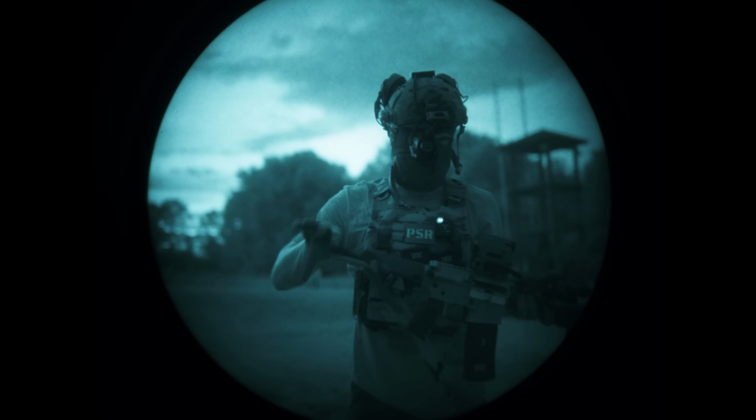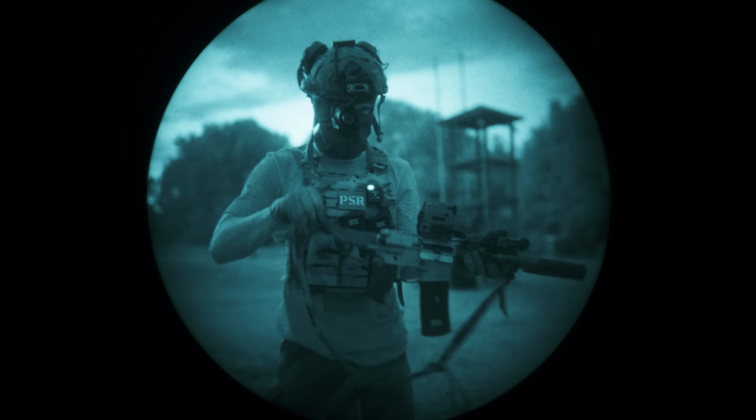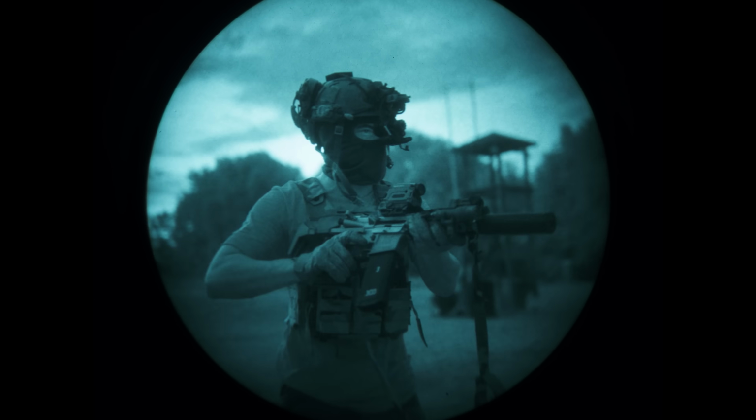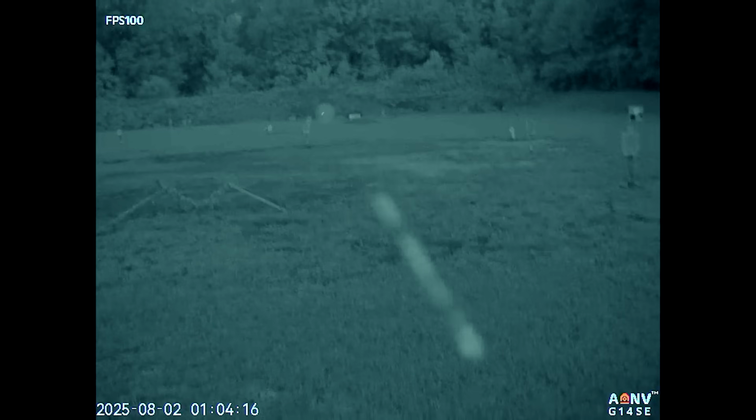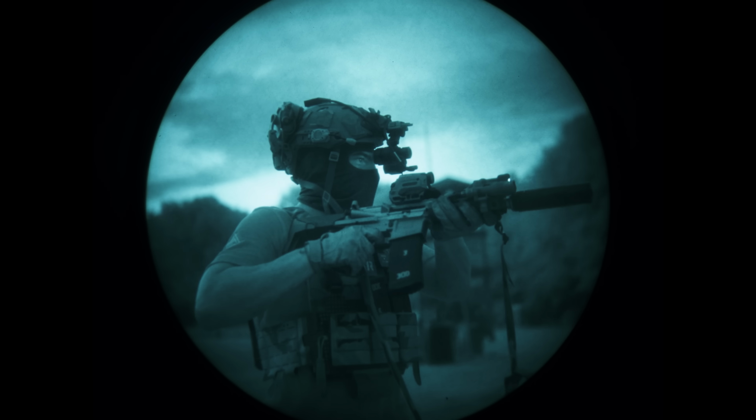And the cool thing about the Honey Badger is you can obviously make the gun quite collapsed. And for night vision shooting, you can kind of keep it just tucked right here. That's pretty cool. Go all the way down. Boom! Man, this thing's dialed.